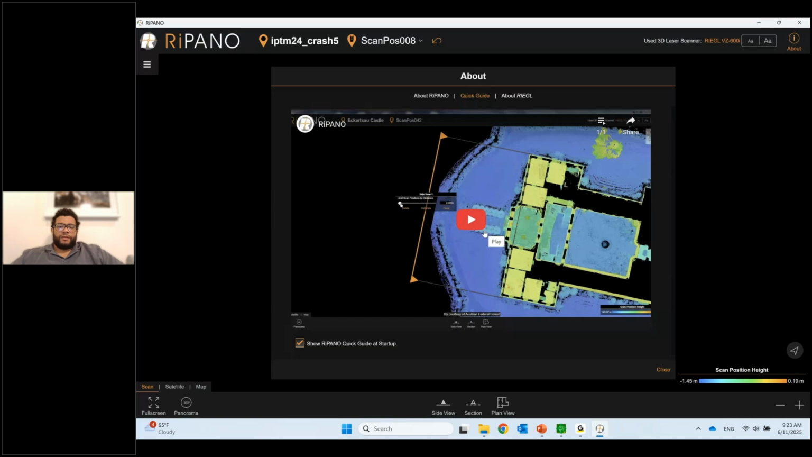It is a data viewer that RIEGL has developed. First thing it does is open up to a quick guide, so whoever you're sending this to can learn how to use the tool. RIPano exports from our software as just a folder with an executable inside that whoever you're sending this to can open up in a web browser.